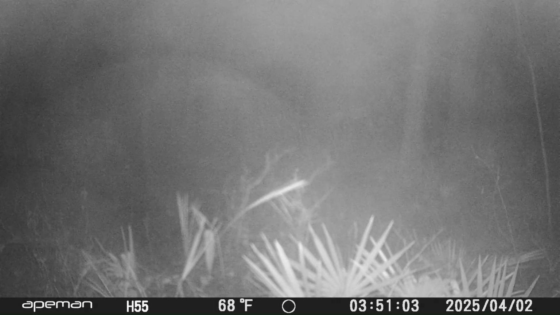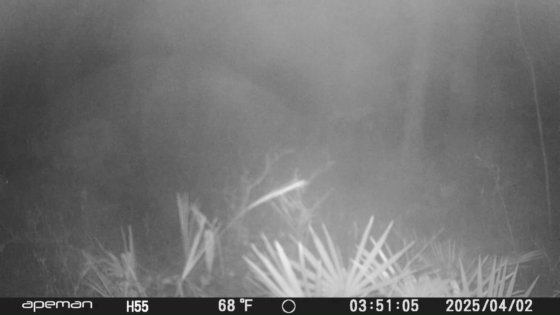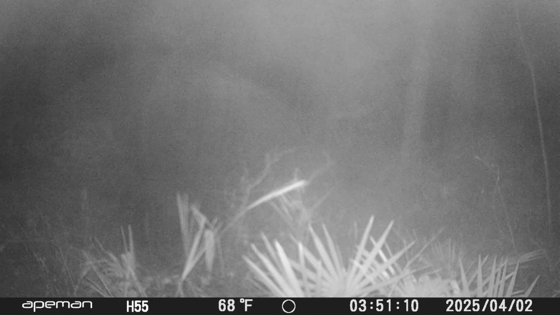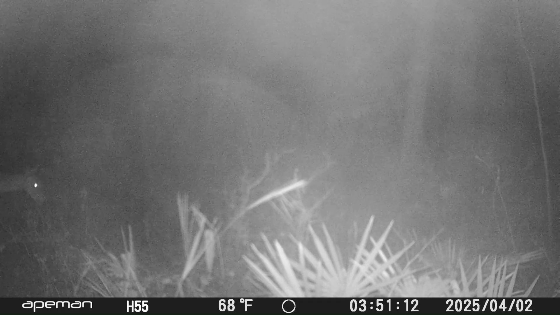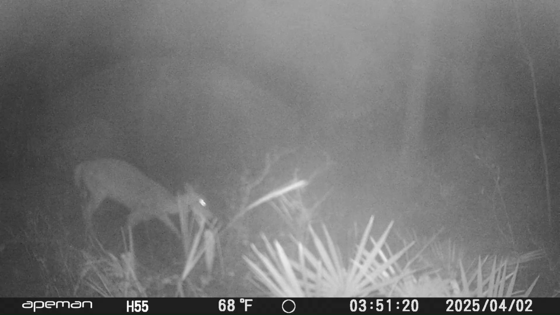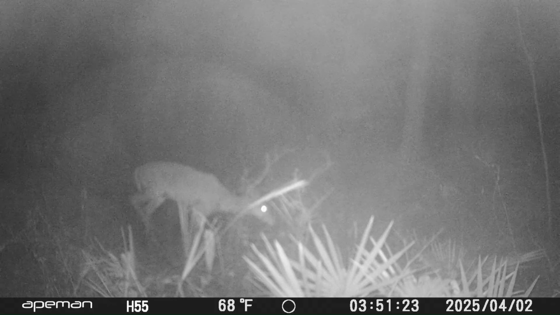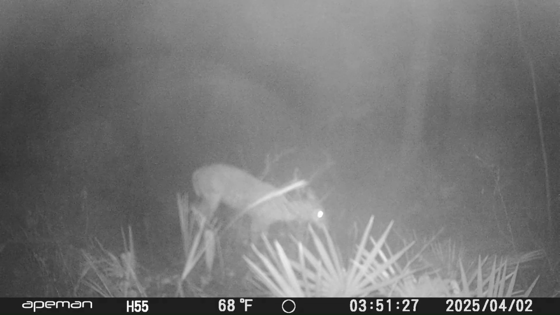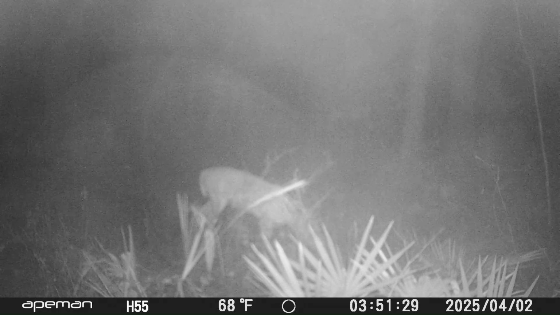And this is the deer. This deer comes walking through right here. And this deer appears to be limping. Looks like it's got a wounded front leg. But at least it's feeding, it's eating really good here. So hopefully it'll heal up really good. You can see it's eating almost the whole time in the videos here.